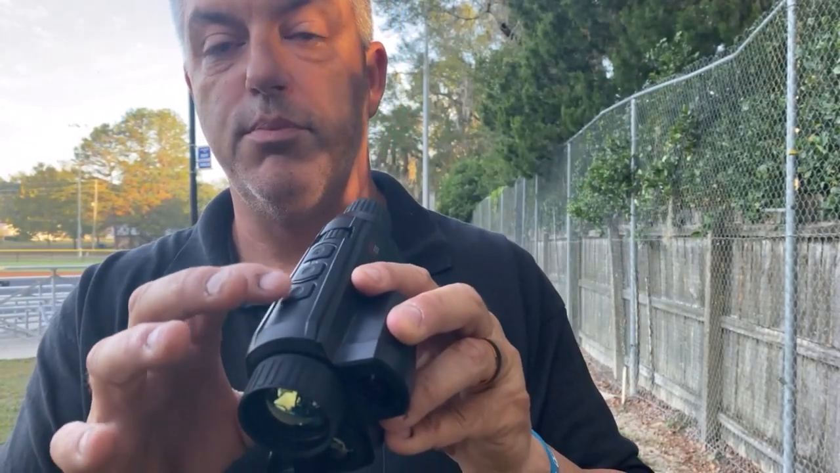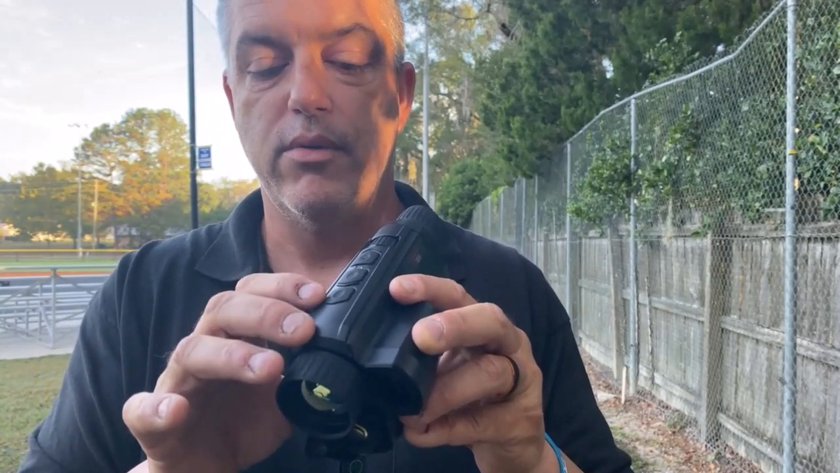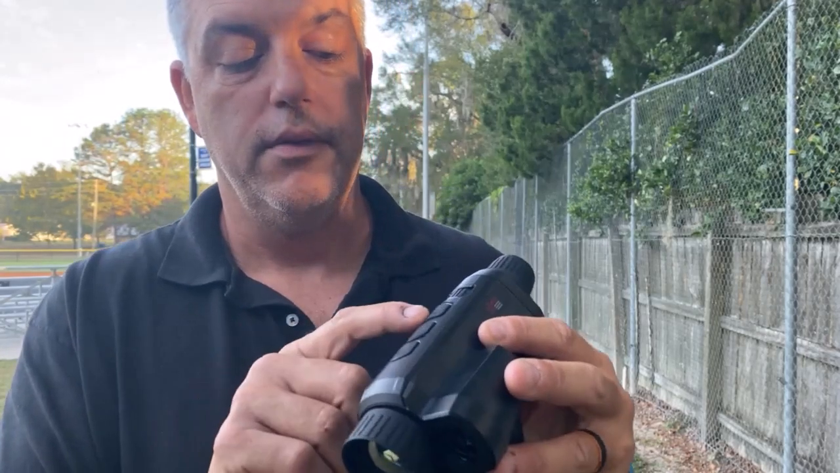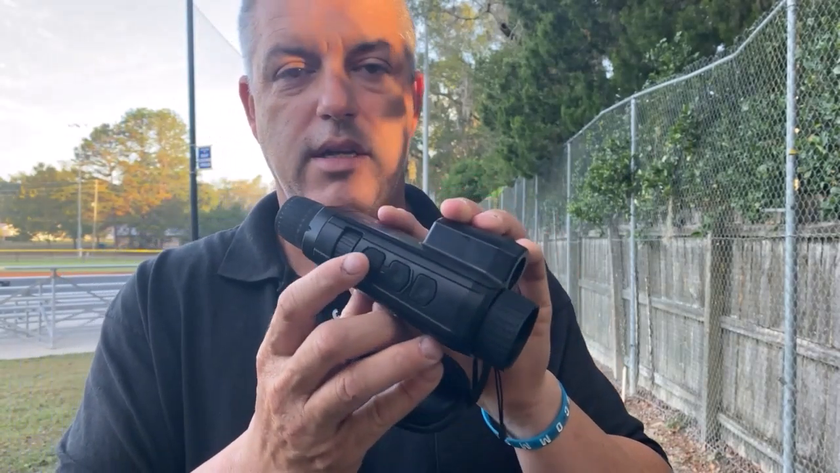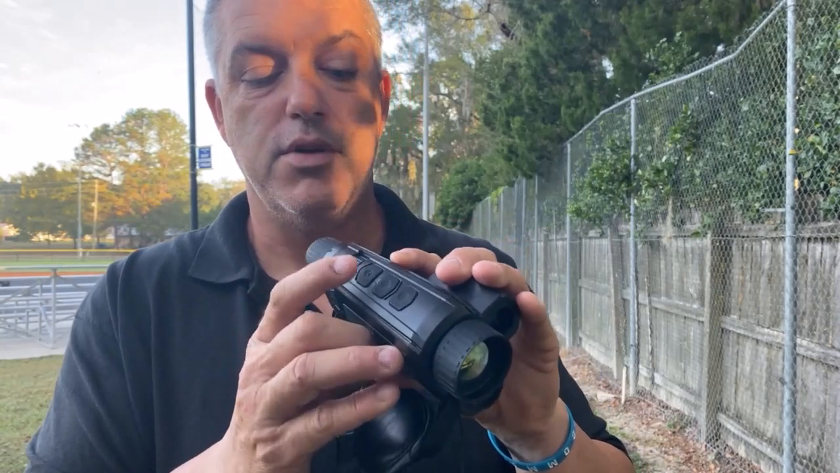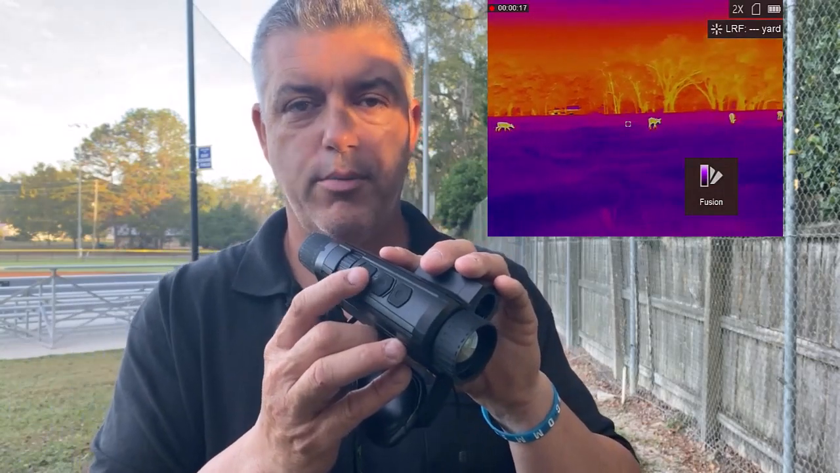So then once it's running, a couple different things. You just bump this button and it'll turn the display off so it's not shining light everywhere. And when you're ready to turn it back on, you bump it again and it brings the display back on. This back button right here, if you hold it down, is the menu button, and it lets you go in and change all the settings inside. And if you just bump it one time, it rolls through your different color palettes.